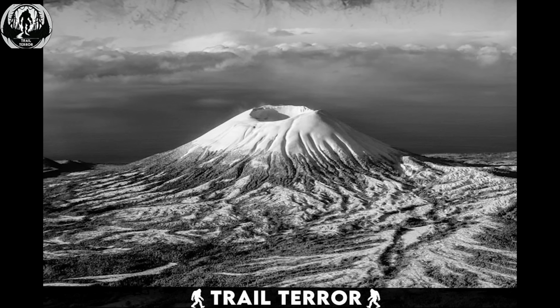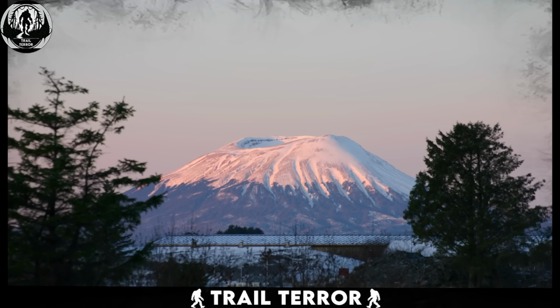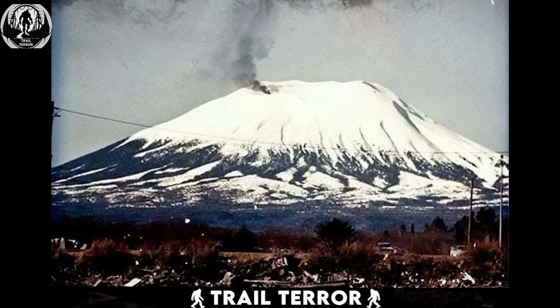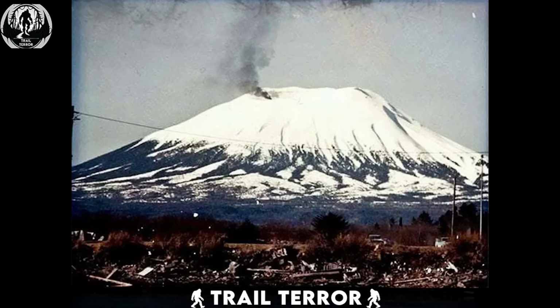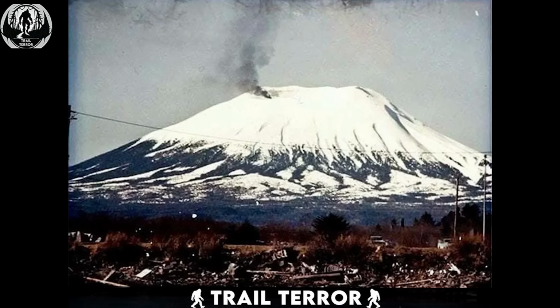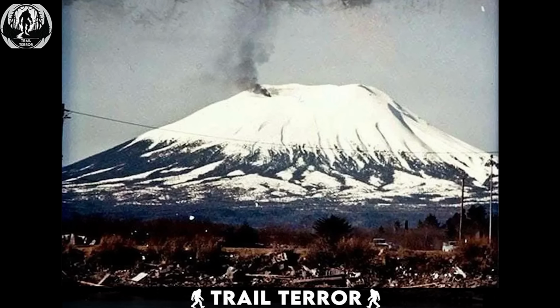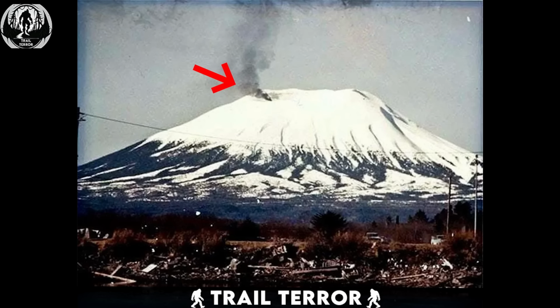April Fool's pranks can sometimes go too far, but they've never gone so overboard that they've required a full-scale emergency response. Until 1974, in Alaska, that is. This photo shows a volcanic eruption about to happen, right? Well, it's actually from April 1974, when residents of Sitka, Alaska, saw something strange happening at Mount Edgecumbe, a dormant volcano. A huge plume of dark smoke was rising from the mountain.